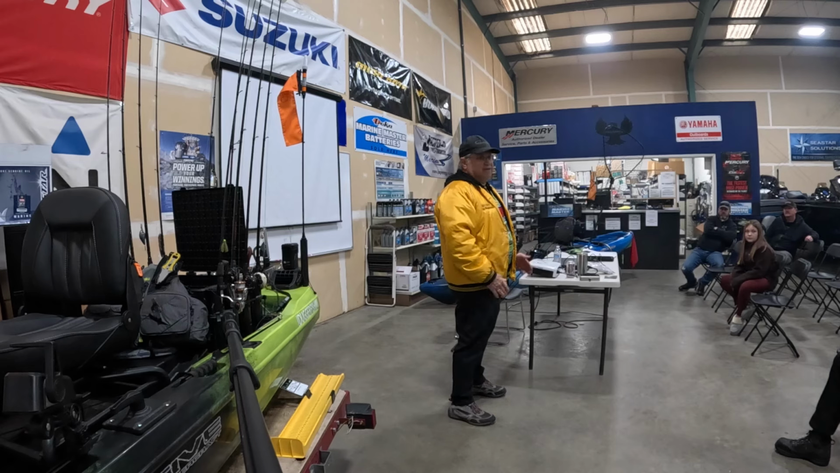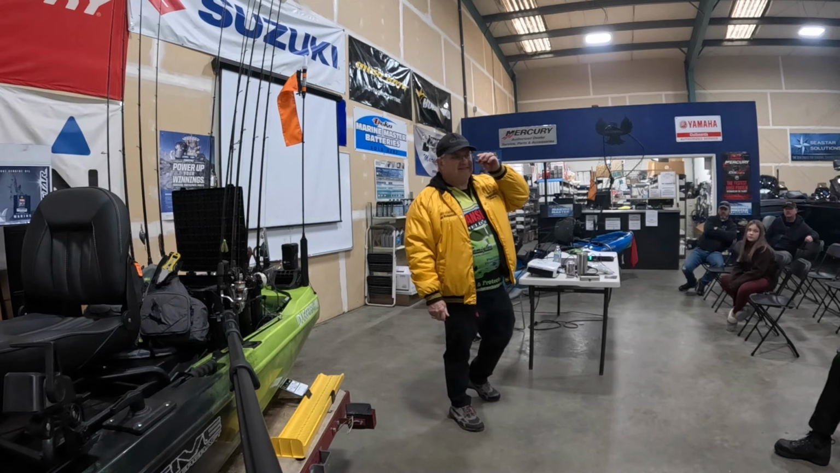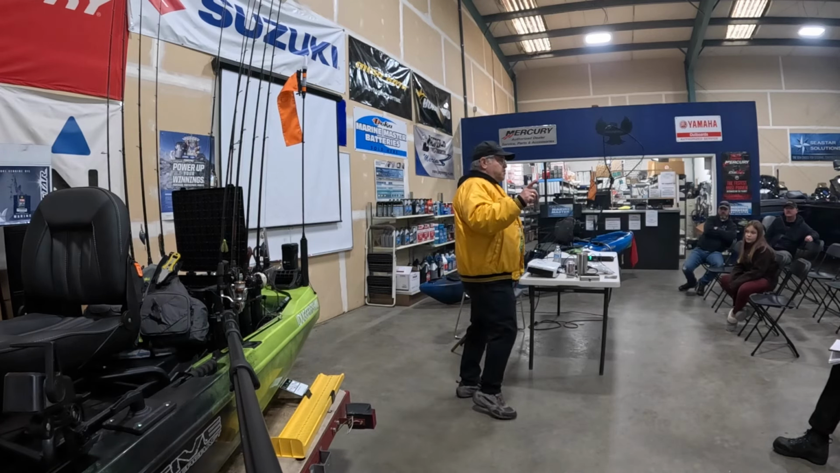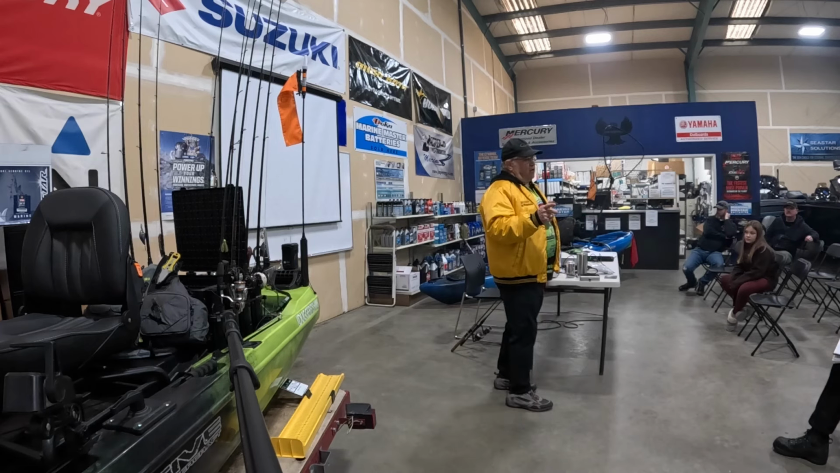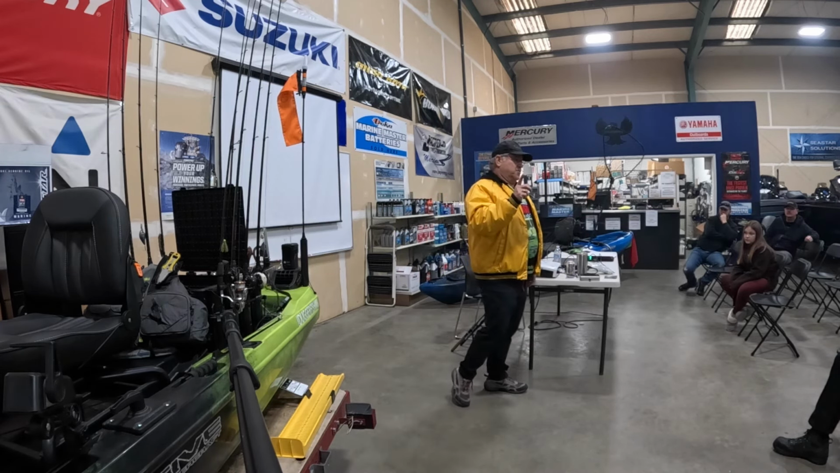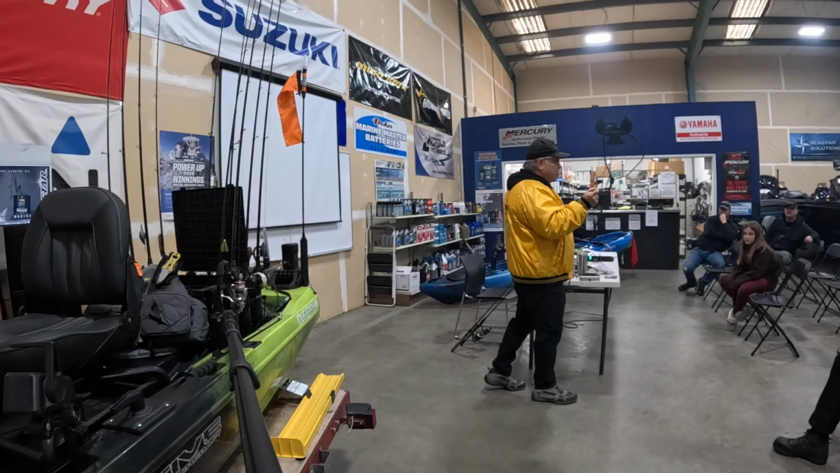Okay, next question. Mark, what knot do you use, and do you ever go to a bigger hook than the 4 in the summertime? Yes, the knot that I use is the standard Palomar knot, okay? But I don't tie it the way most people do. And that's another one of the little details that I think is important.